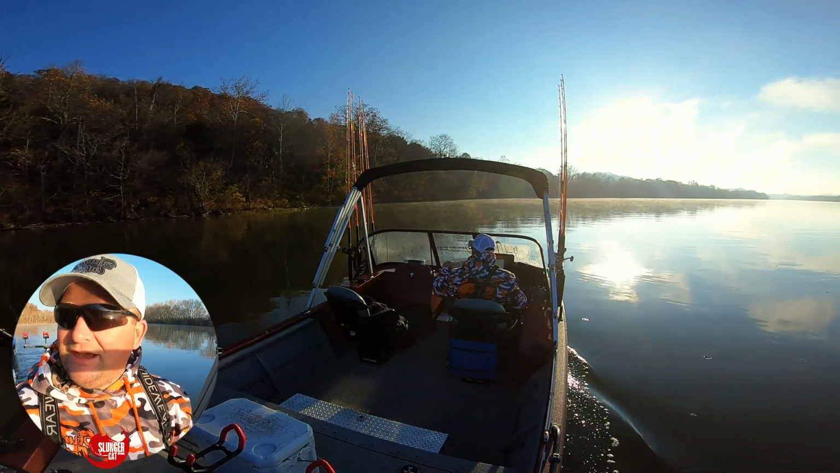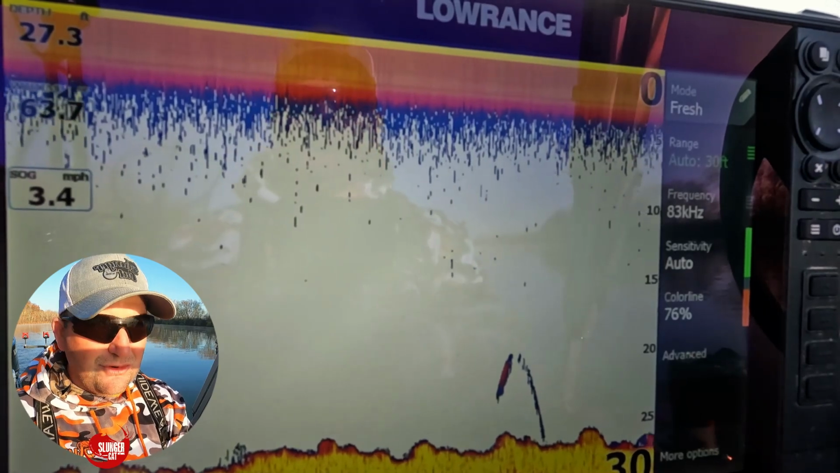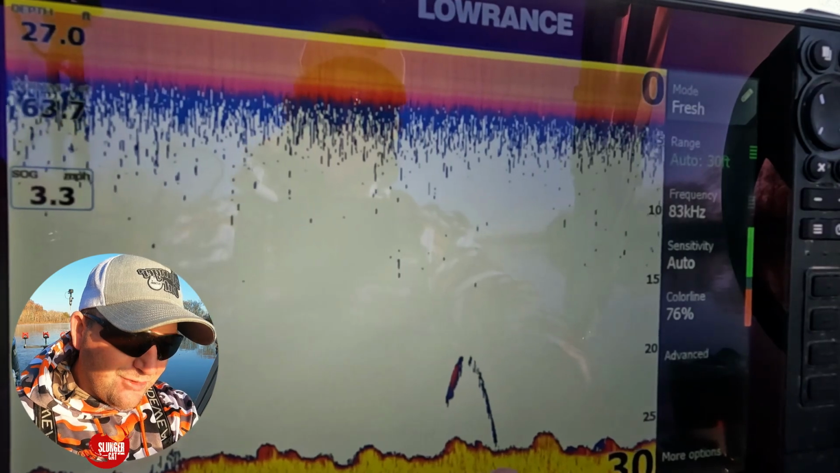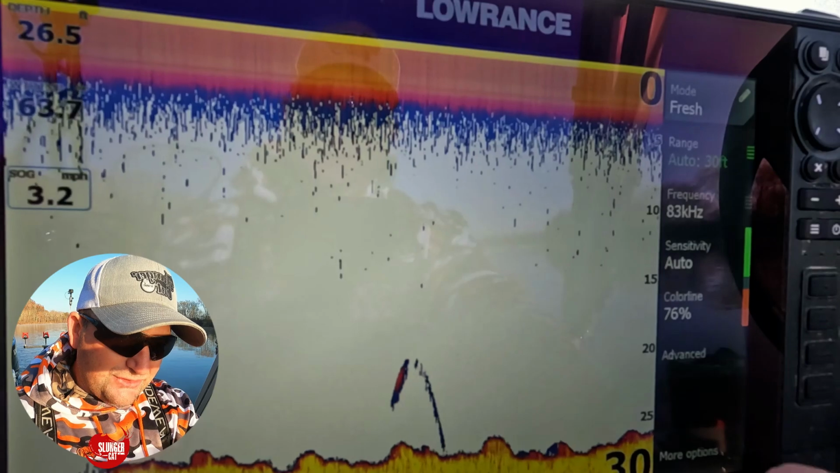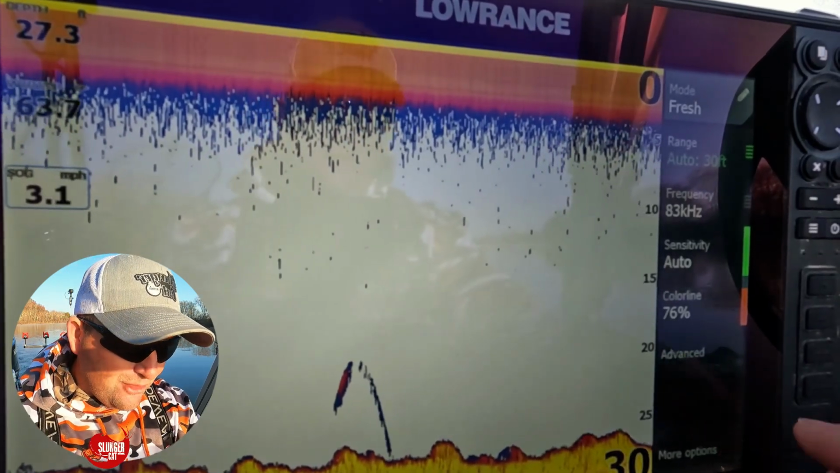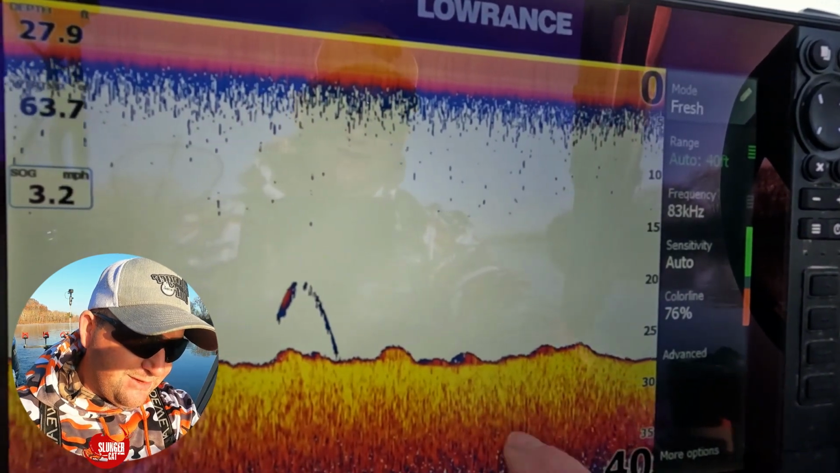and over here towards the bank you can see that it's rock. Now if you don't know what your colors are, this is a good way to learn. On the bottom here, there's a lot of solid red and a lot of jagged edge. It's not smooth, and yellow is the hardest return for Lowrance in the color palette that I have set up here. And then you can see it goes into red and then into blue.